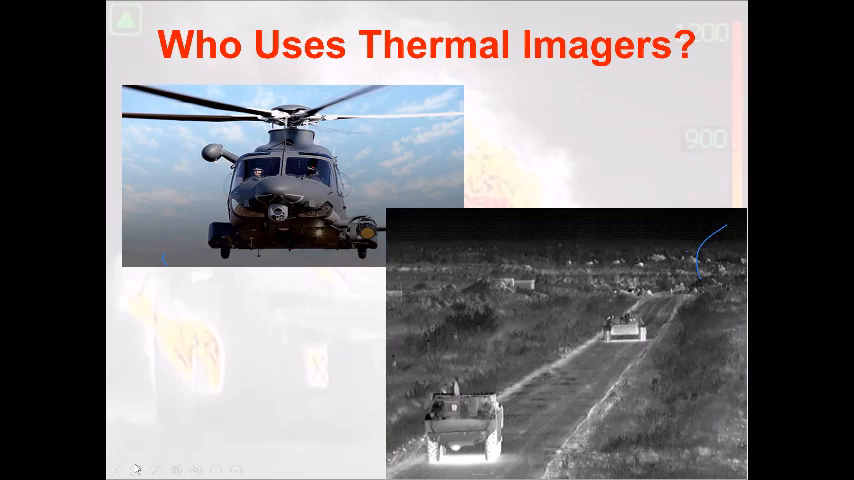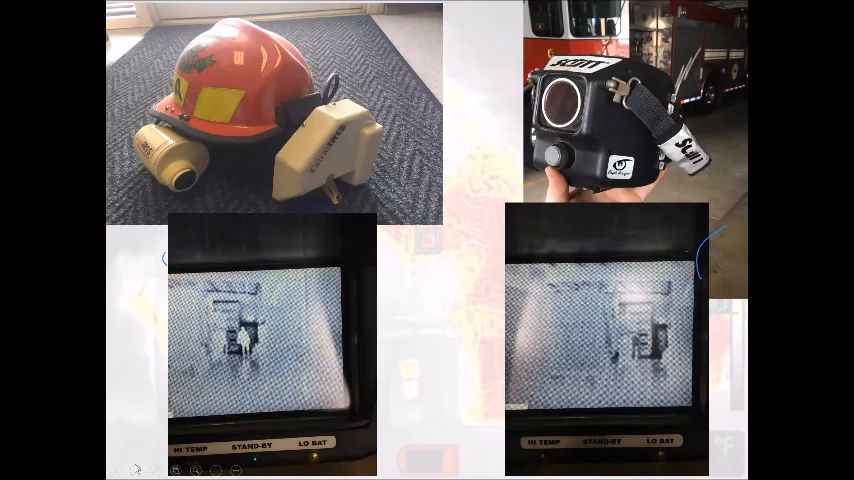These are some of the examples of the first cameras that came out in the fire service. I don't know if anybody had the old Carnes helmet mount. I've heard some pretty awesome stories about that particular camera. And this one on the right, the Scott, was at my volunteer department up until about 2-3 years ago, a frontline thermal imaging camera for our organization. So obviously our technology has changed. It's condensed. We're getting better images and things like that.